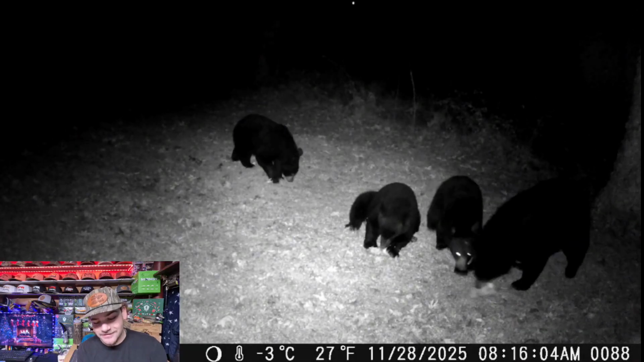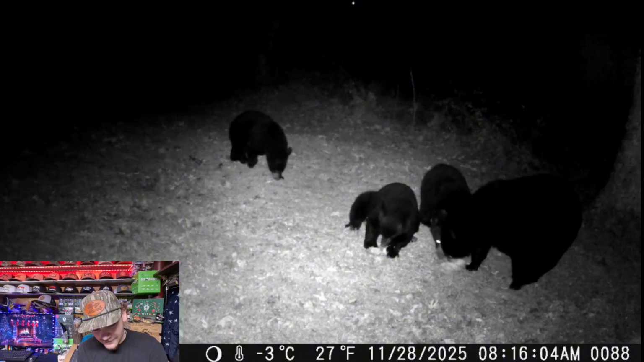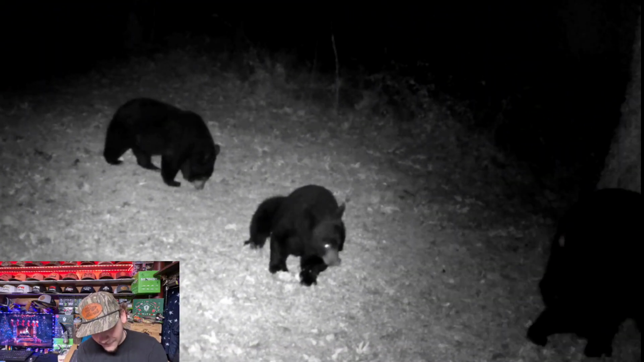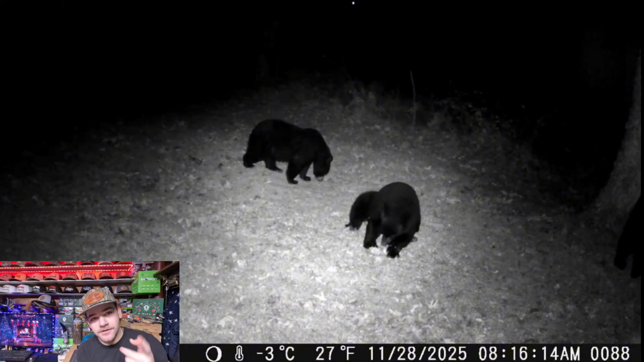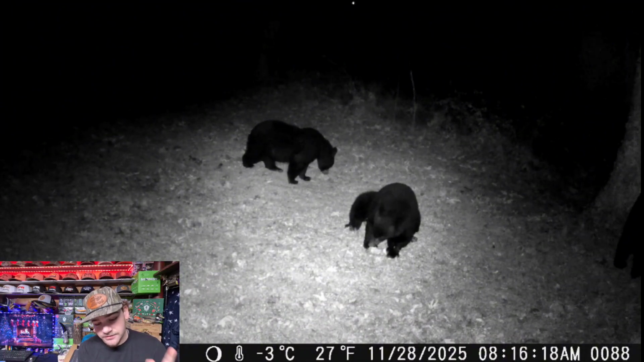Alright, so here is all of them. Oh, y'all can see them. Here, let me replay that. I think that's the mom dragging part of it off, and that baby's chasing her. And then that one's still eating on it. And as I showed y'all, there was some chewed up bone down there. I thought it was the raccoon, but I guess it's the bears chewing on it.